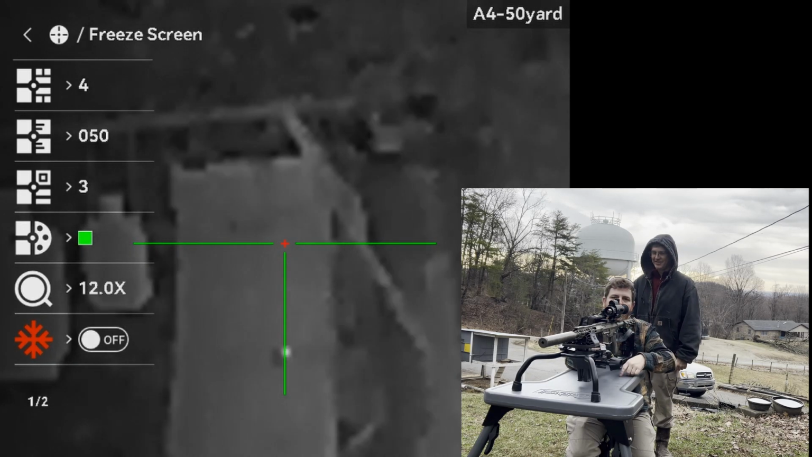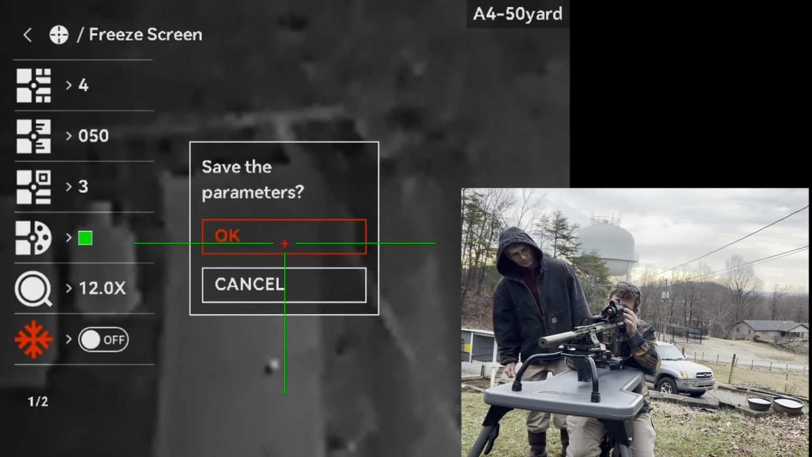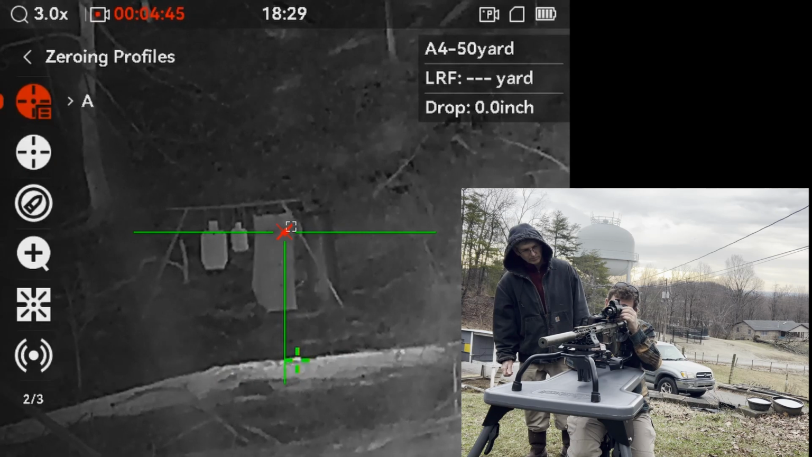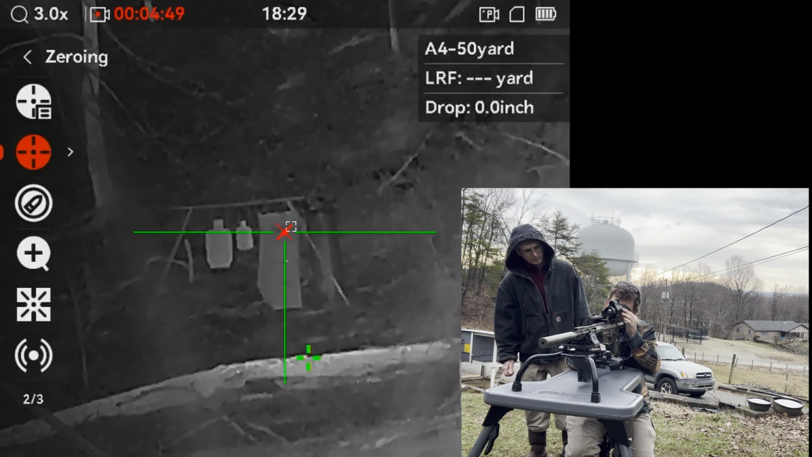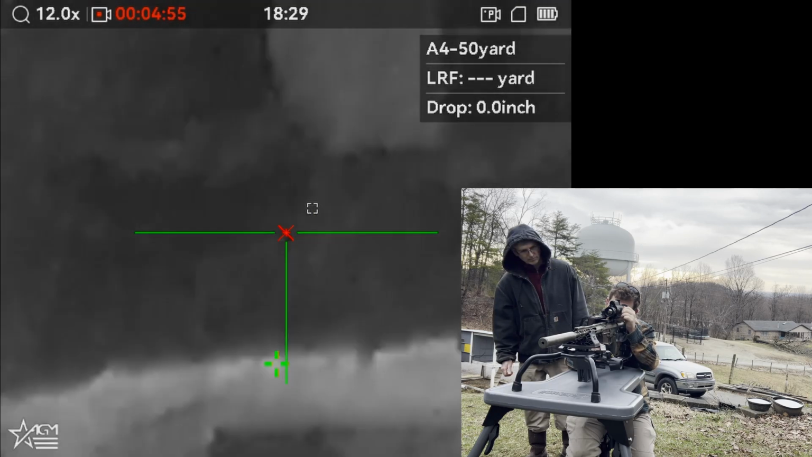We can go down and look at the target now. I'm going to exit out of this menu. It says save the parameters. Okay. And we are sighted in. Let me go put another shot through this to make sure that the profile held. I'm going to exit out of here, and we're going to go ahead and zoom back in to about 12 power.